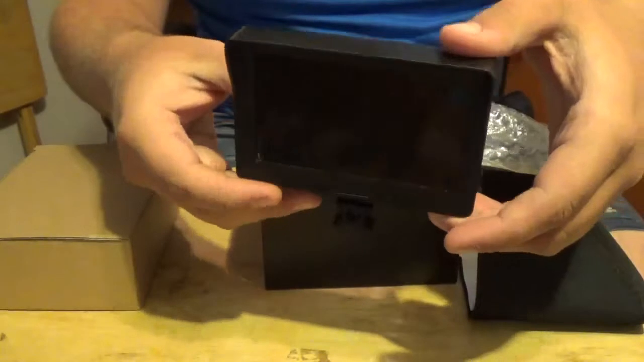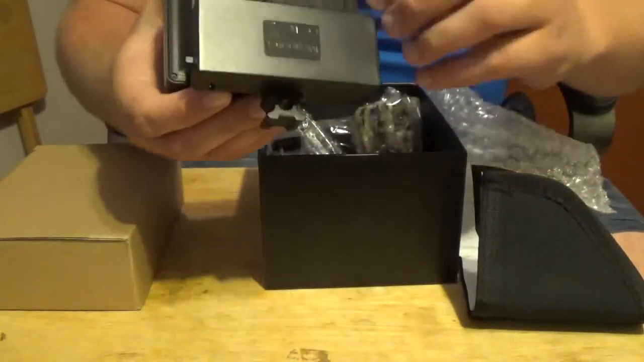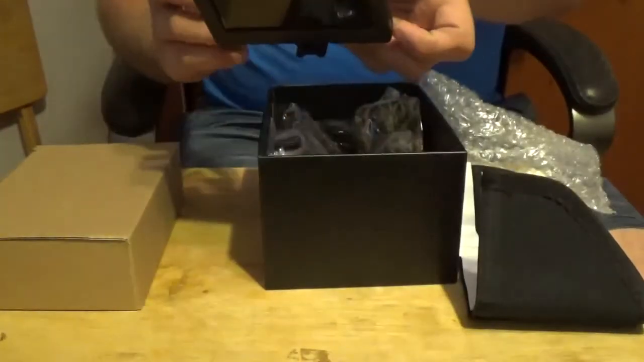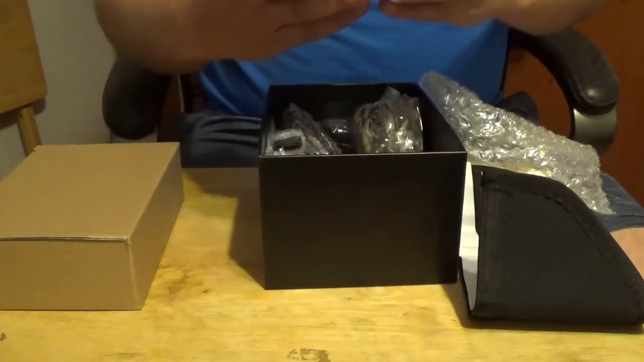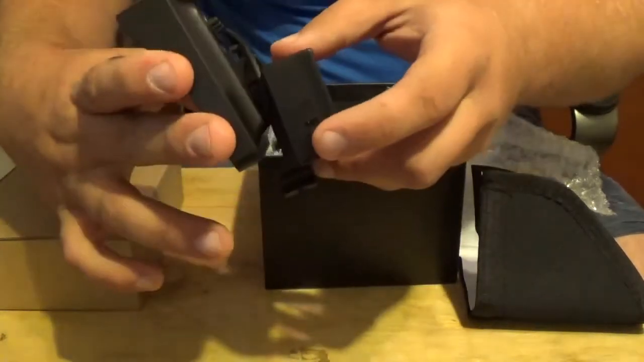Pretty small, but not too bad. You can see on the back there your controls: on and off, menu, photo and video, and of course the battery pack. Got an on and off on the side as well.